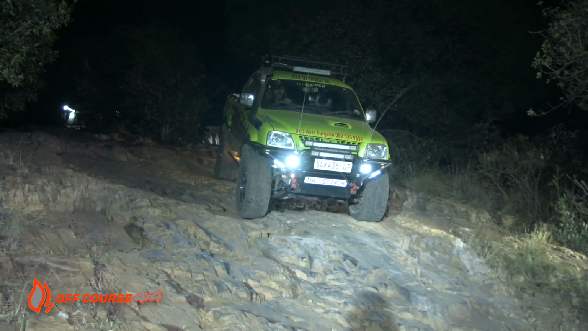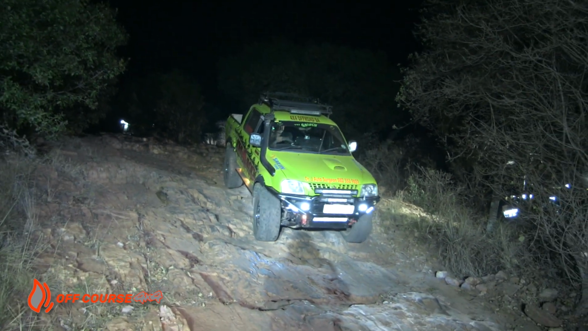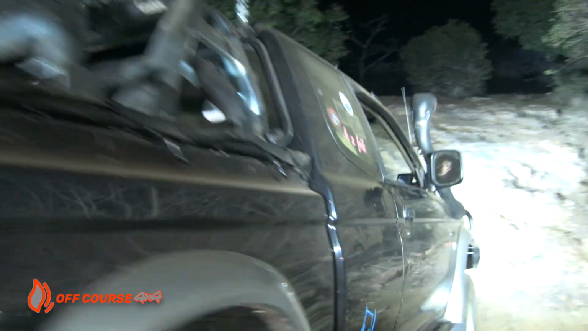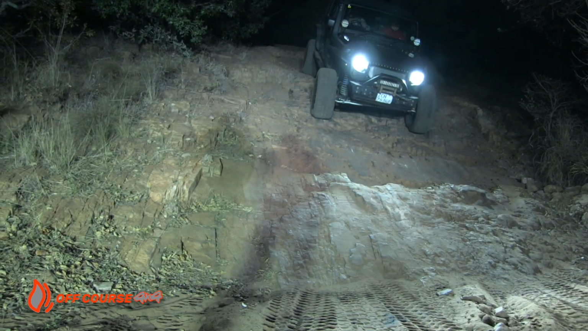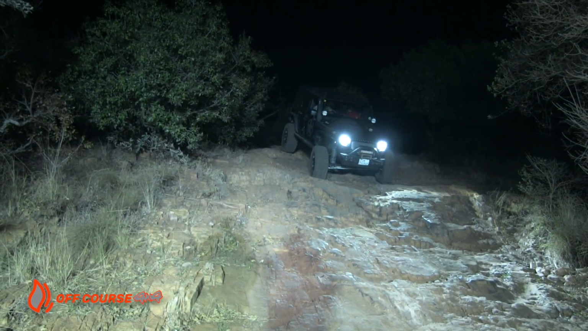So there we go. Now we're heading away from Gert's klip. That was a lot of fun. It's quite a big slab of rock, and the guys not only drove up and drove down, but the man in this Jeep here actually decided to reverse up it. That was very impressive, eh? And you did it so slowly, it was amazing. Yeah. You had such good traction, and you haven't even got a locking diff on this. No, that is amazing. Really, really well done, eh?